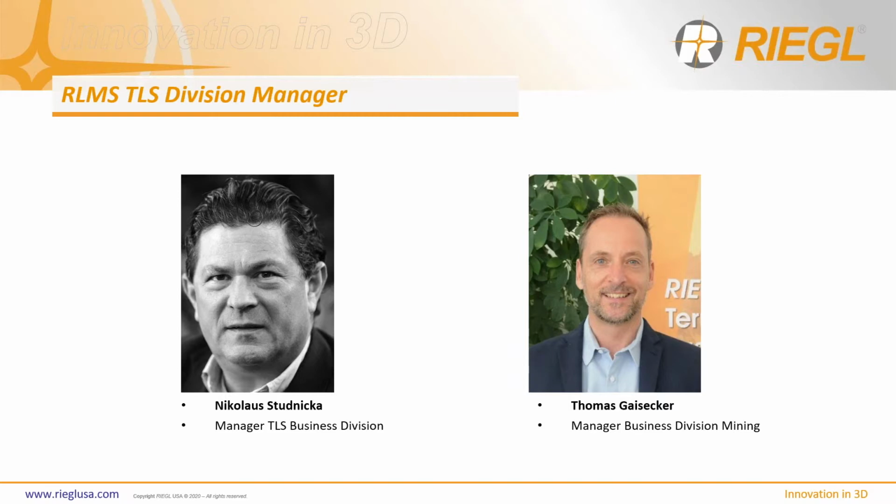And Thomas has done a great job at not only developing and applying the scanner to the mining industry, but also testing out all the apps and listening to our customers and making sure that all the applications in mining can be carried out through the scanner, if not integrated with third-party partners, integrated with software to develop a system so that mining can be utilized with terrestrial laser scanning.